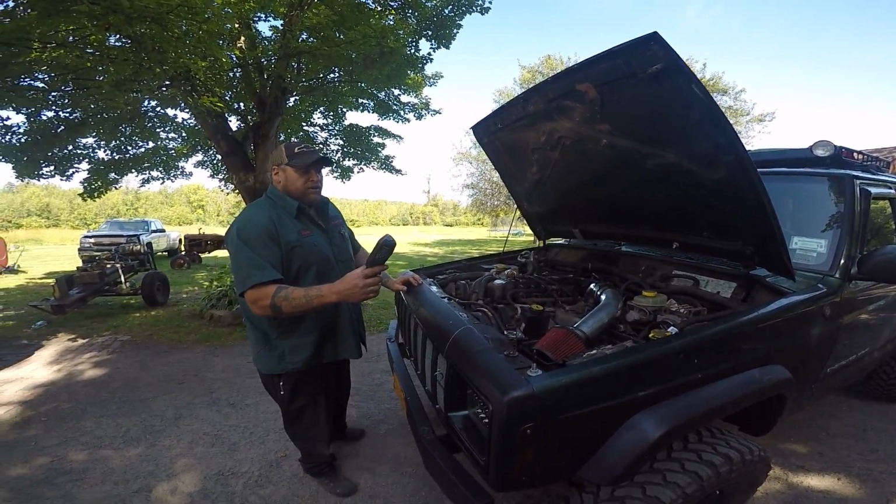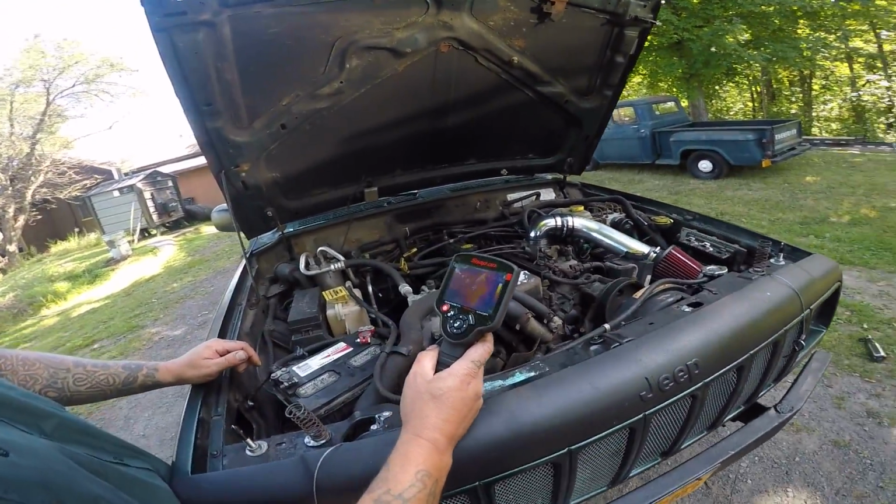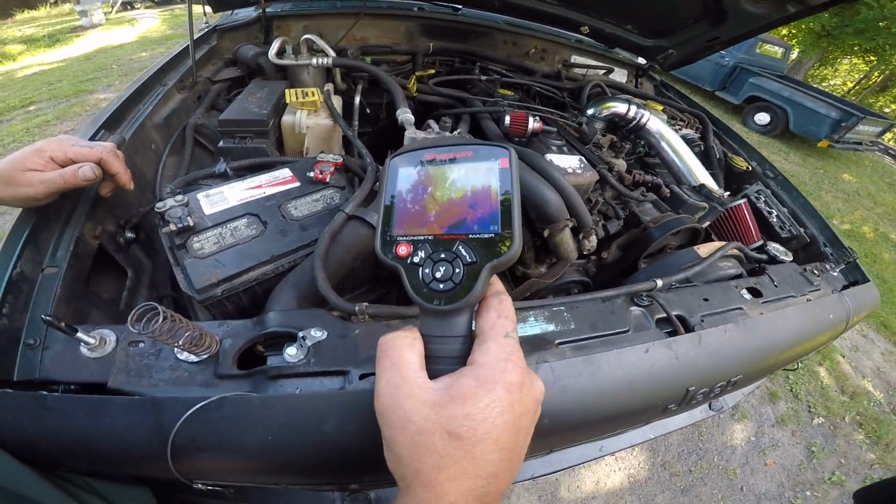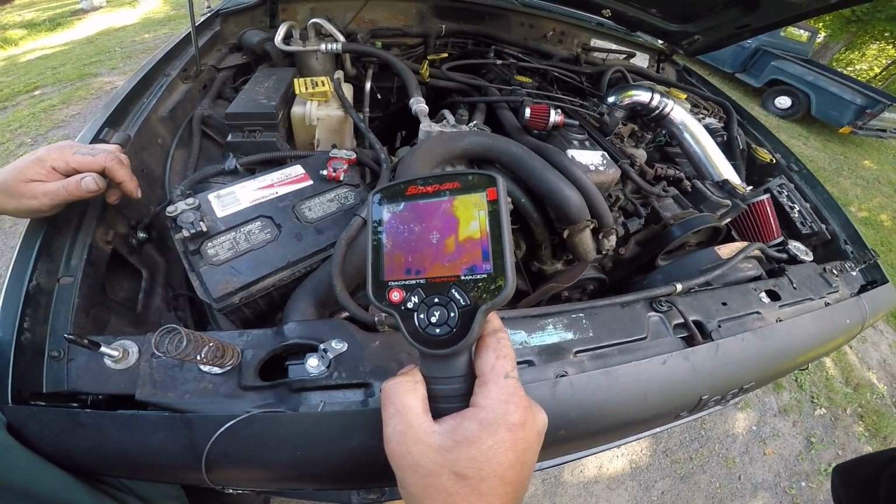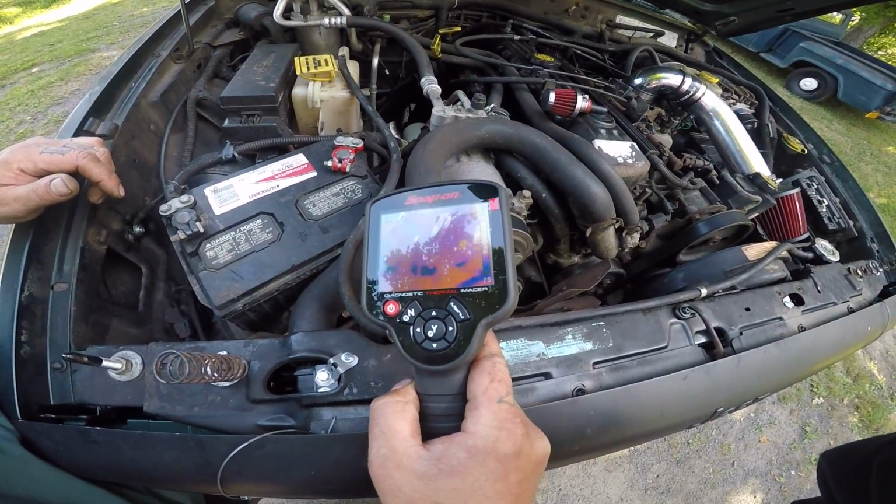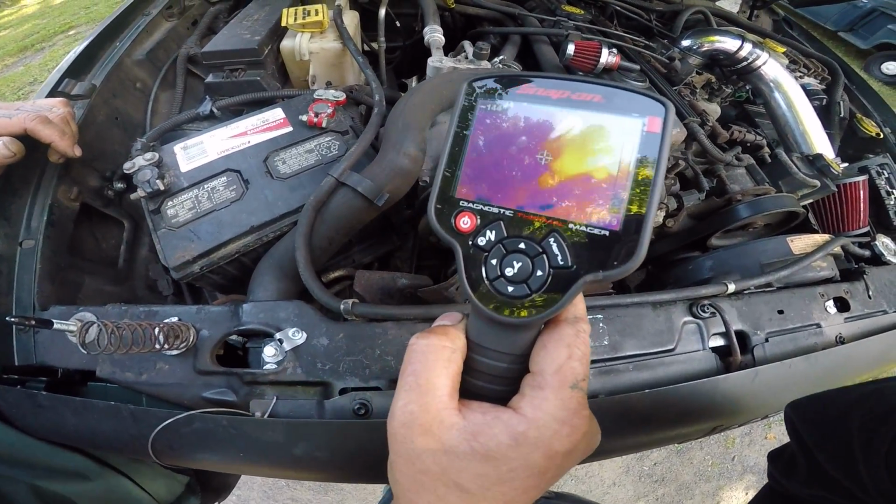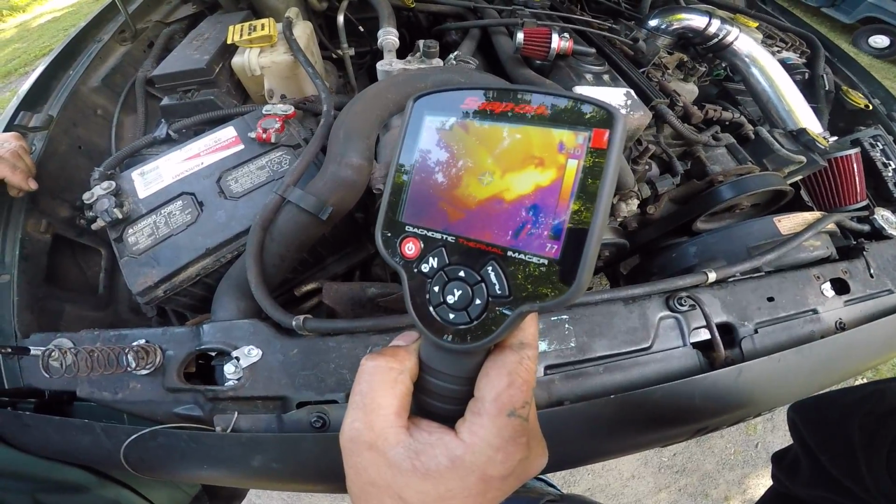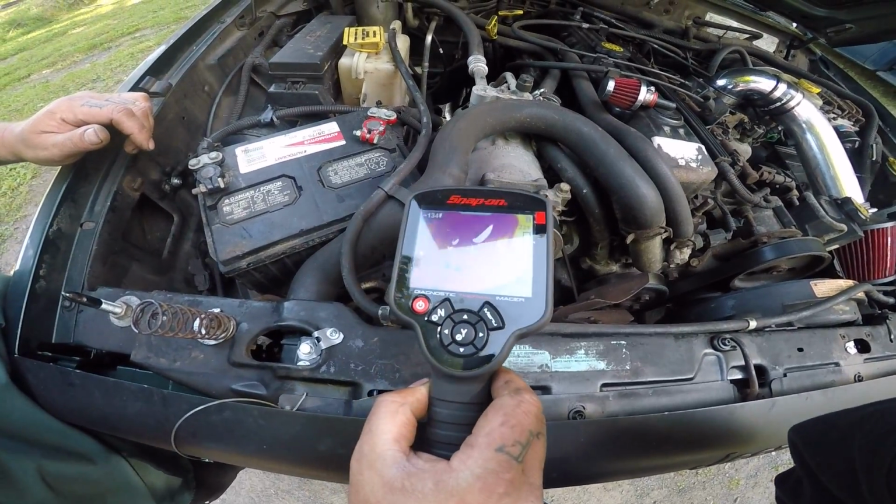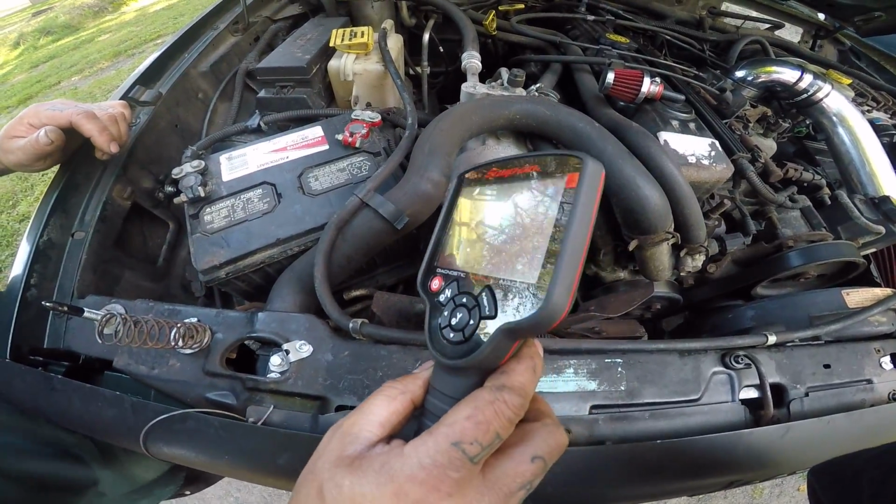You're gonna have to get in pretty close on these to get the scan. I'm gonna start by just generally scanning around Travis's Jeep here. He just took it for a run to warm it up. Right now, I'm shooting the pulleys across the front of his engine. Now, if he'd have had a bad pulley somewhere or a bad bearing, you would see it light up like that heat signature over there, which is coming off of his manifold. And you can tell just by looking through this that all his pulleys are good. Everything's in good shape as far as pulleys go.